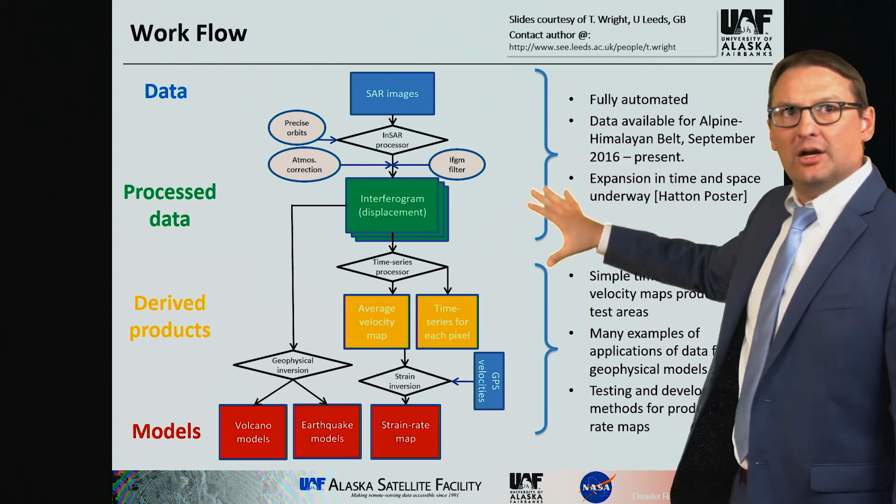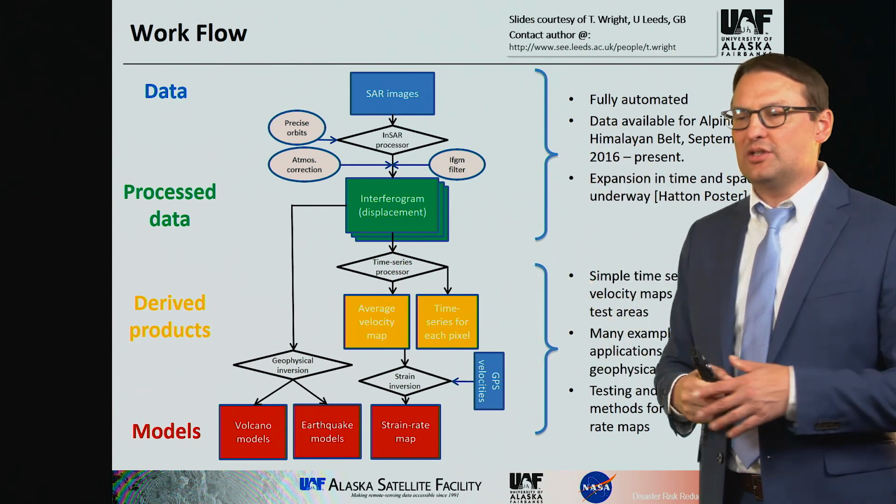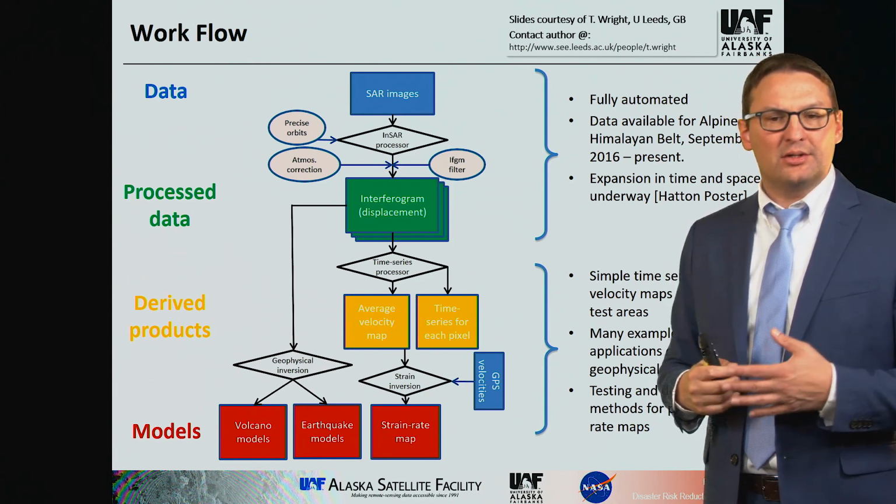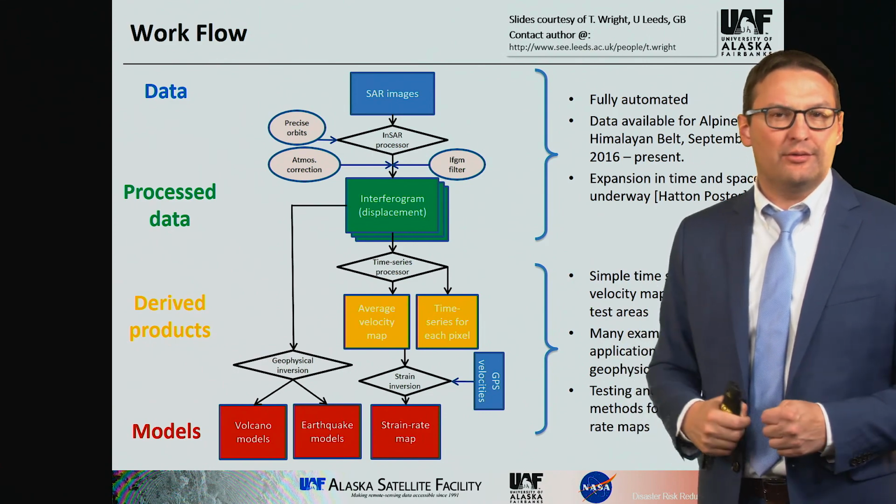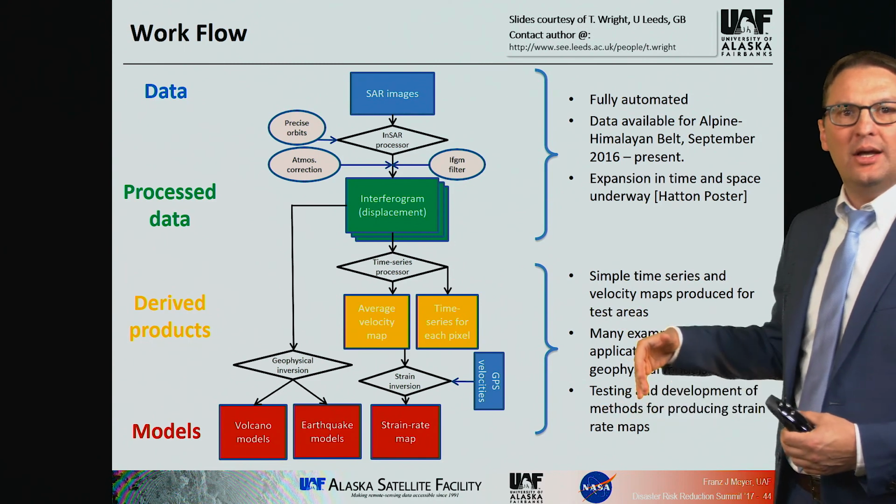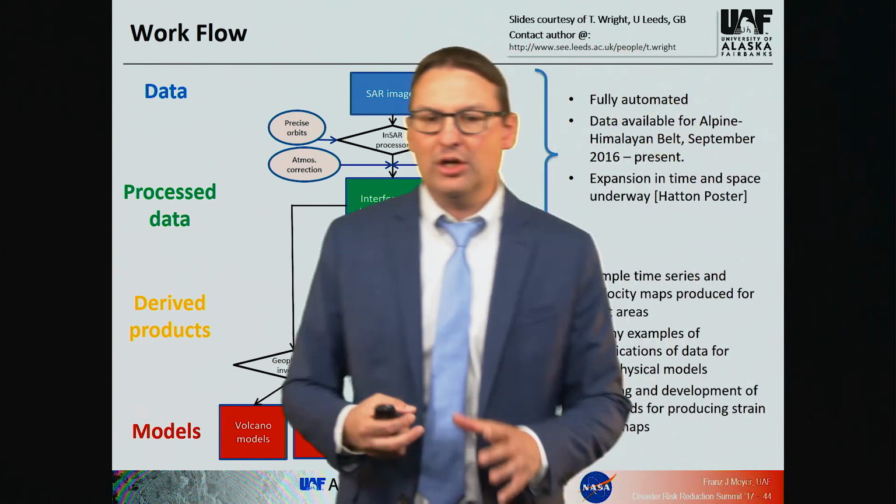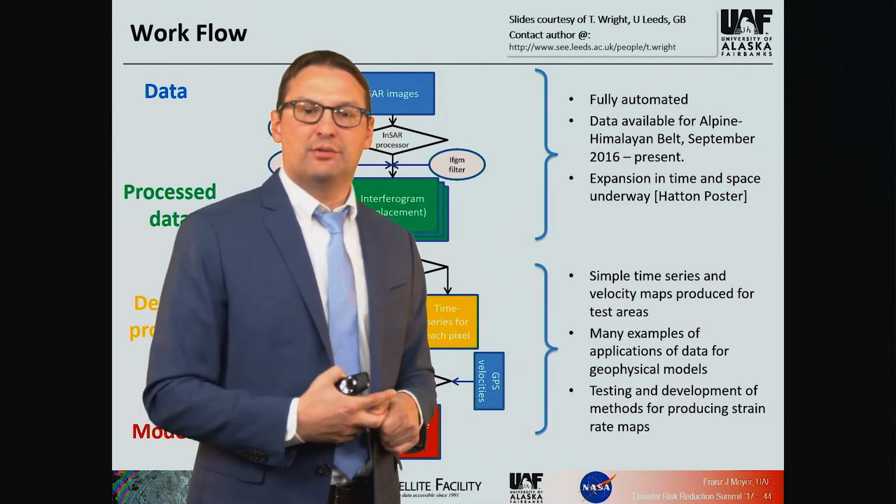But then their long-term vision, at the bottom, is also to create systems that can derive modeling results, geophysical or source model results, from the data sets automatically. That bottom part is not fully realized, but that's one of the long-term goals of this system. So not only to provide data, but also provide solutions for geophysical model inversions.